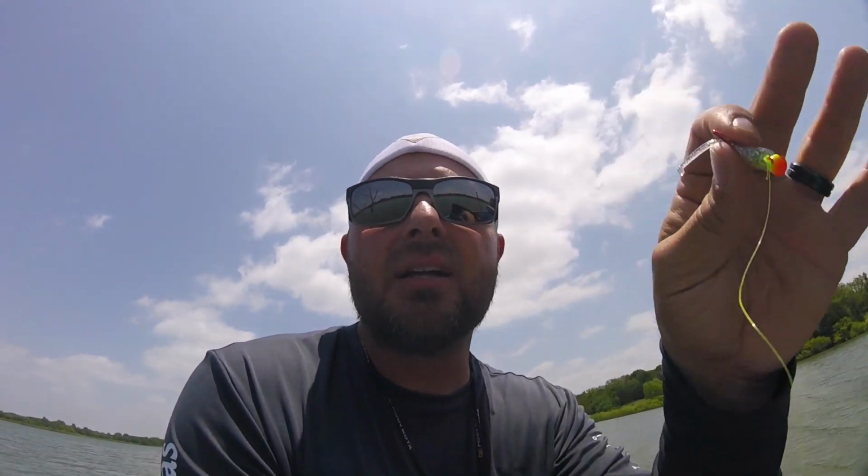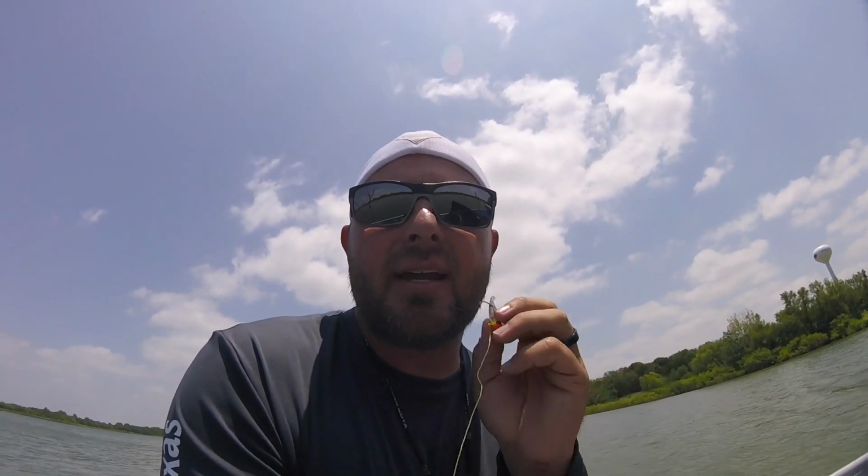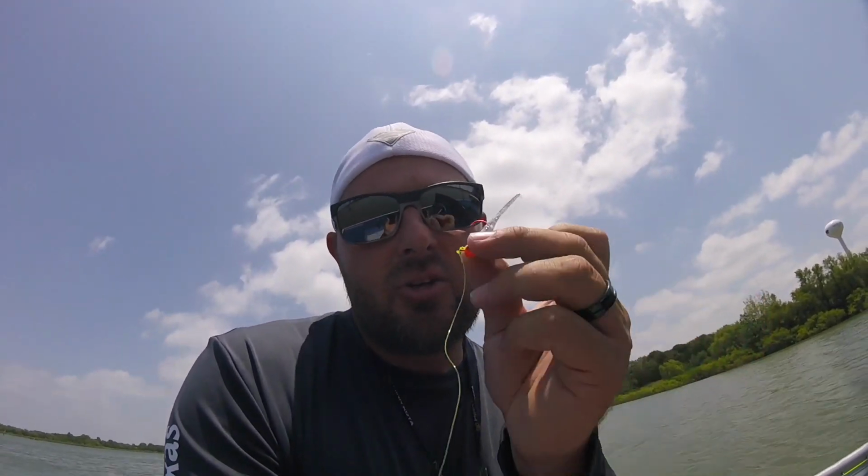I would usually use a 1/32 ounce head or maybe a 1/16. Problem is the rate of fall on that jig is too slow. I want to get down a little faster and move a little quicker. What I want is I want the fish to feel like this is getting away. And if it's moving too slow, they can go check it out and swim off. I want them to chase it down and hammer it. So this is what we're going to try out to get started.